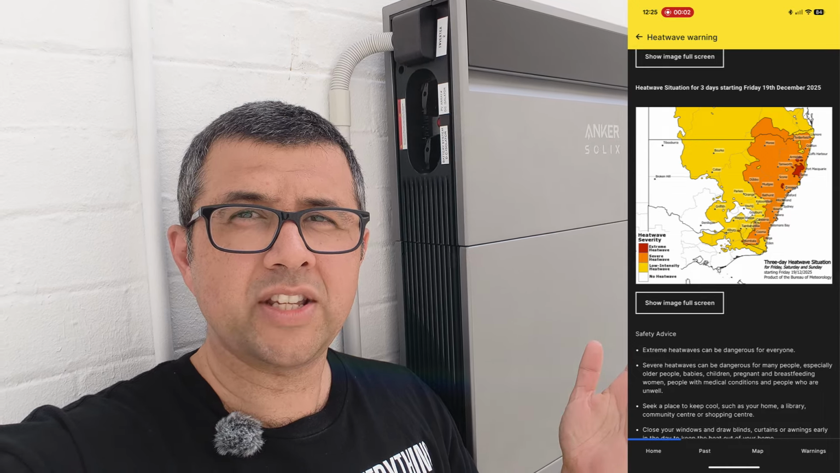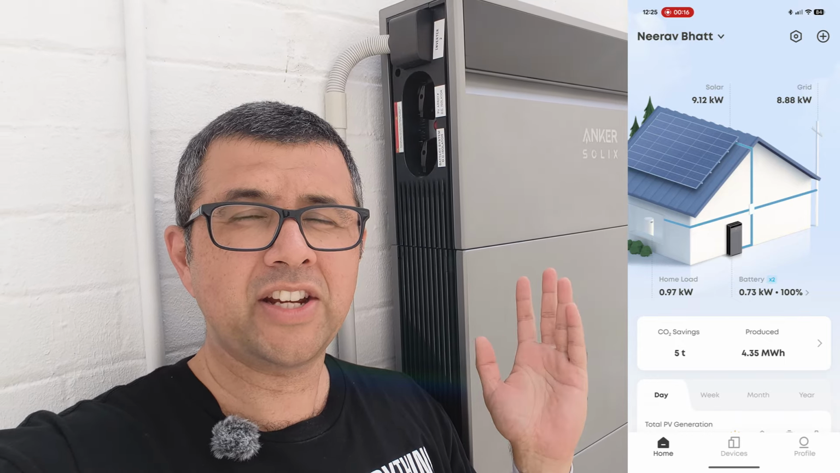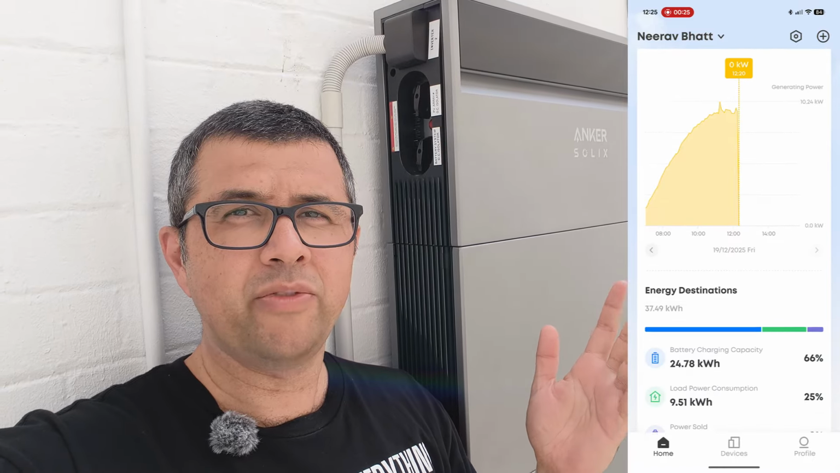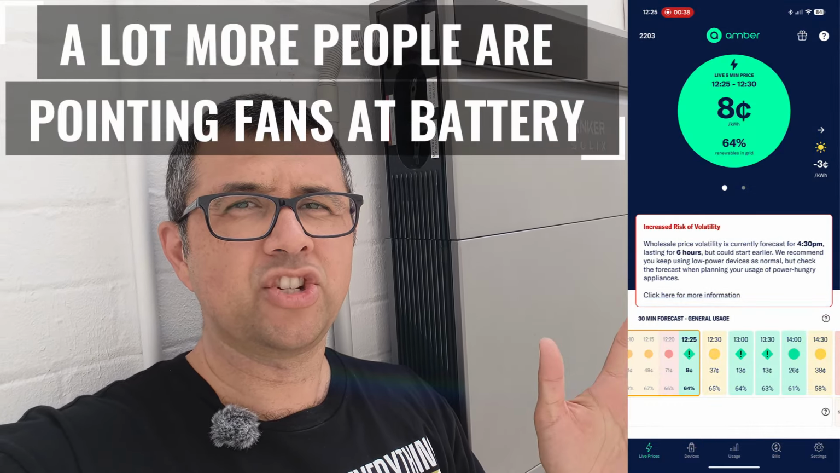It's 42 degrees in Sydney today, and a lot of people with home batteries are wondering, how hot do they actually get? I've seen some people, well-meaning but going a bit overkill, whose batteries are in their garage and they're running air conditioners in their garage. You don't need to do that.